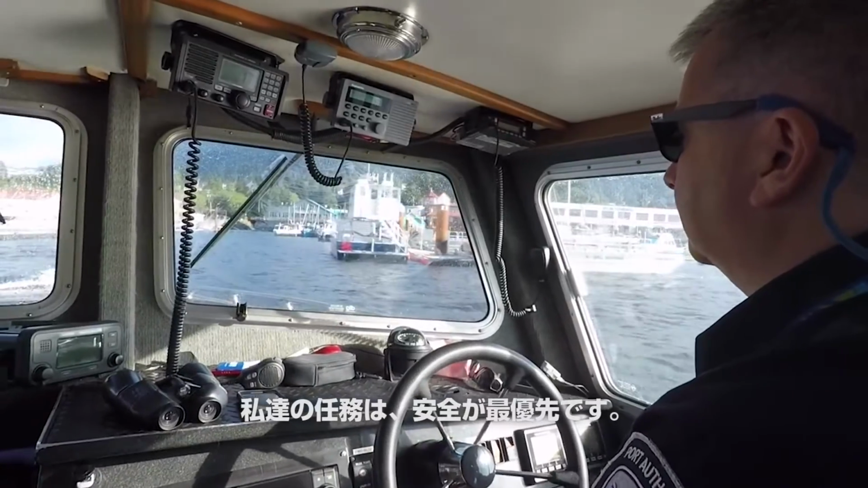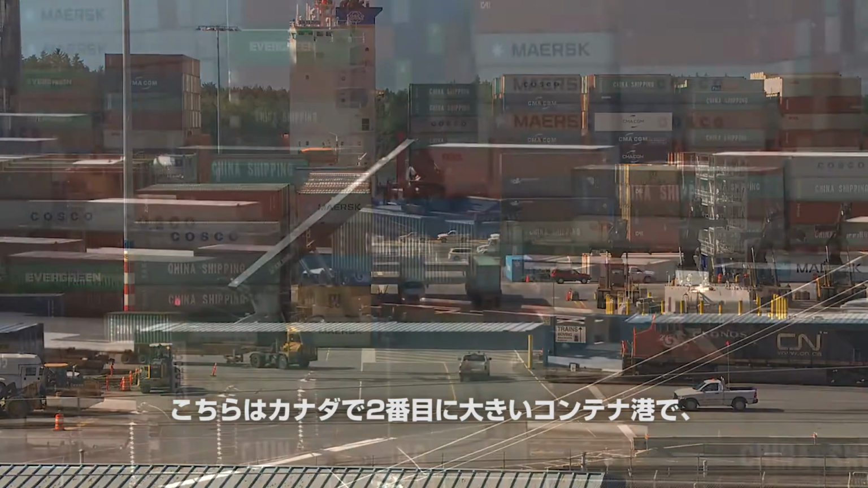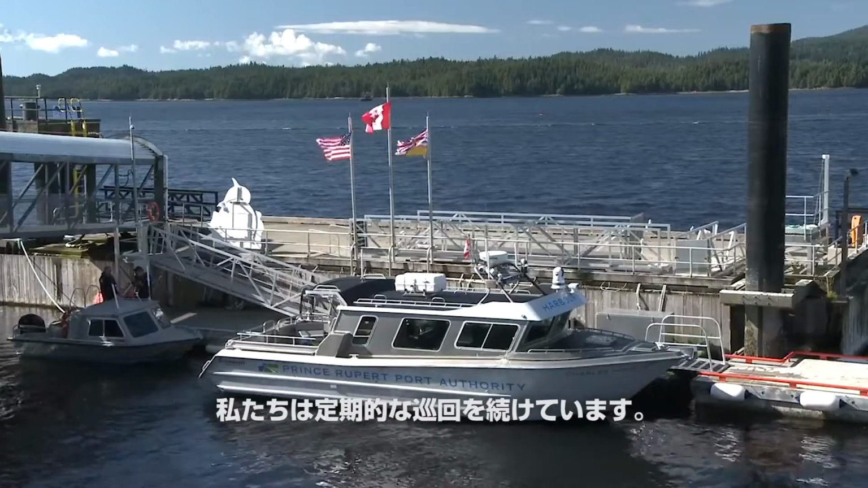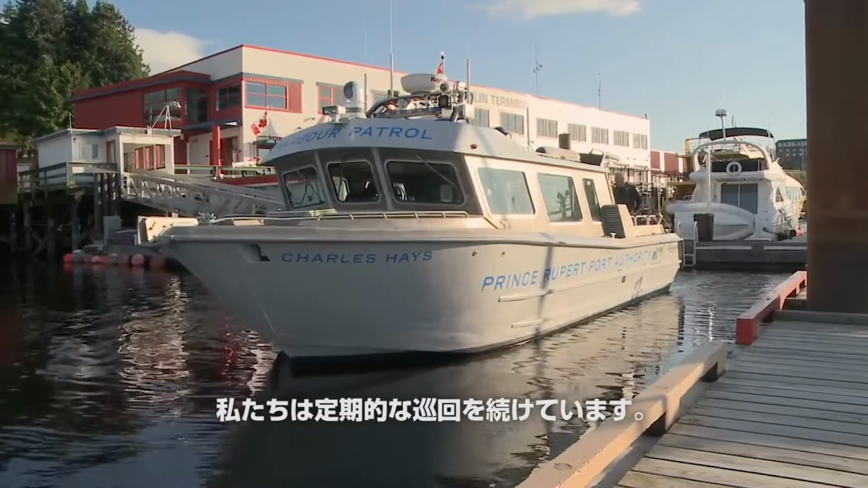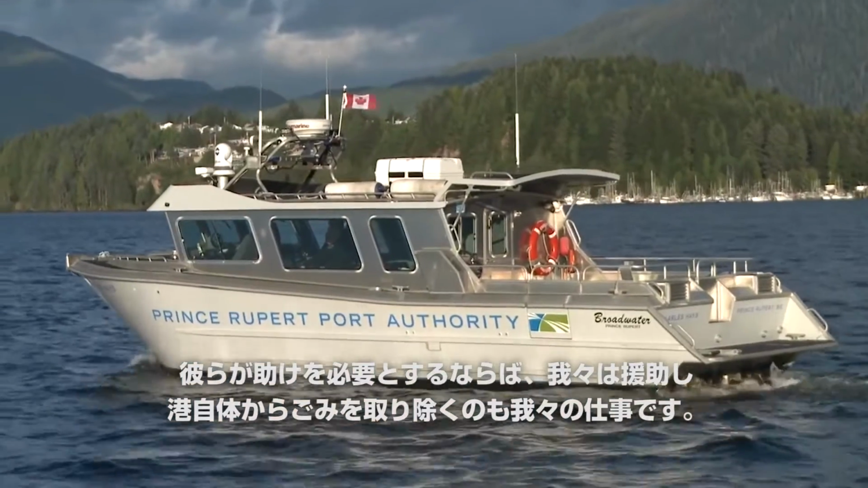The mission of the Prince Rupert Port Authority is to ensure safe and secure shipping. Prince Rupert is the second largest container port in Canada. With the Charles Hayes patrol boat, we maintain regular patrols. We assist mariners if they need help. We also remove debris from the harbor itself.